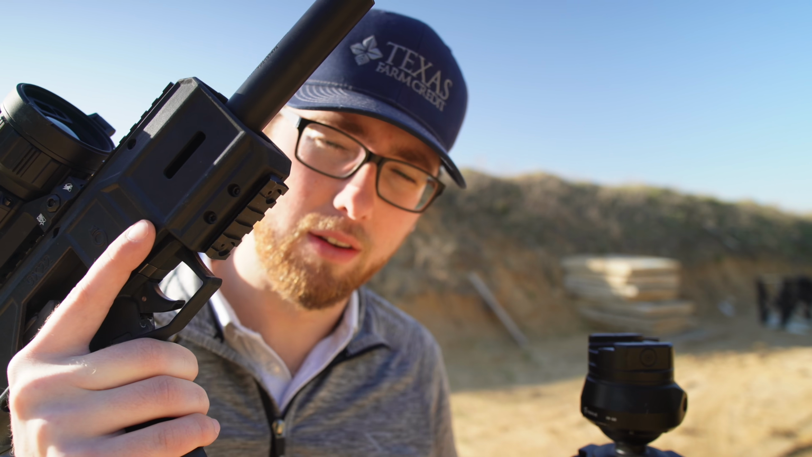Now let's throw on the thermal, sight it in. So my original plan was to grab my Fat Boy tripod and mount it to the bottom of this Picatinny rail, but what I found out was my first shot would be accurate, but the rest of my shots would be recoiling downwards, which was really weird, I guess, from all that added weight.